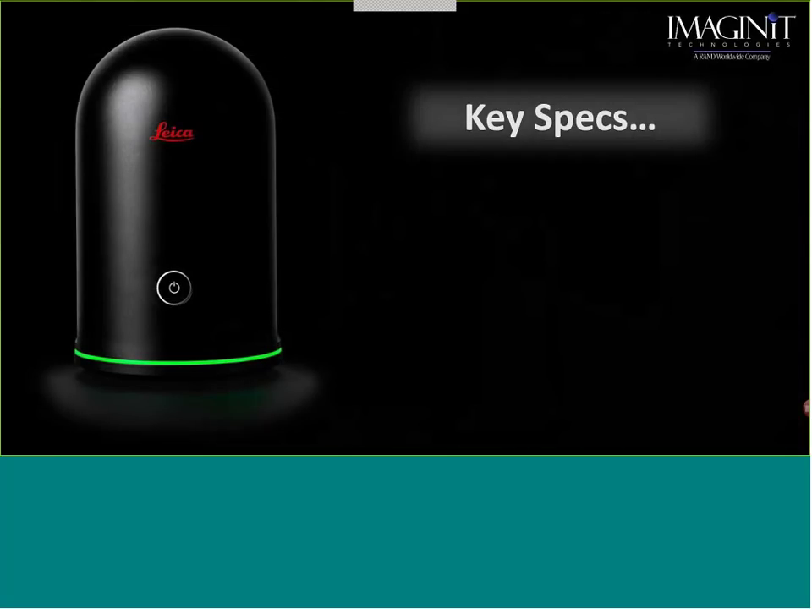Now, that's kind of, in a nutshell, what you're getting for the base price of $15,990, and then it also gives you what you're getting with that accessory kit. Now, let's look at probably what I would consider far more important information. What are the specs of this unit?